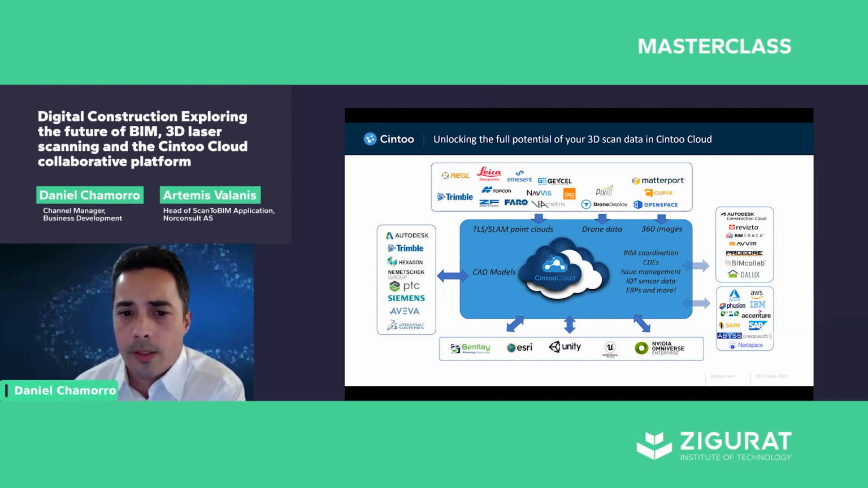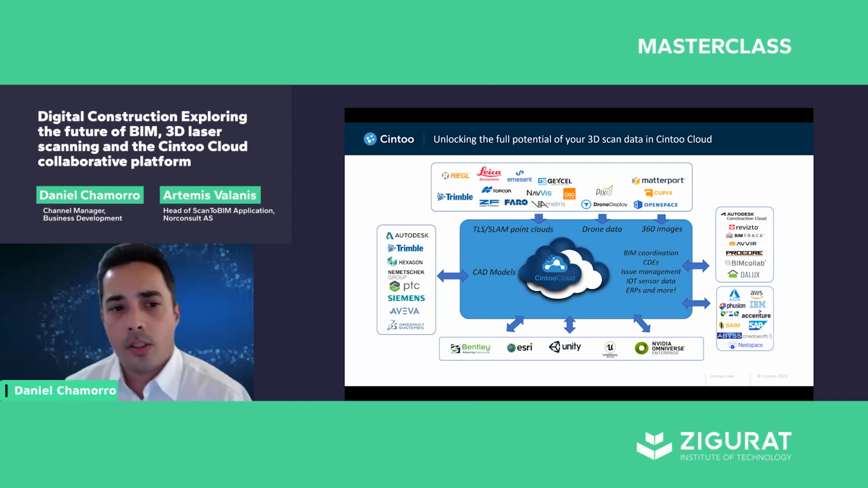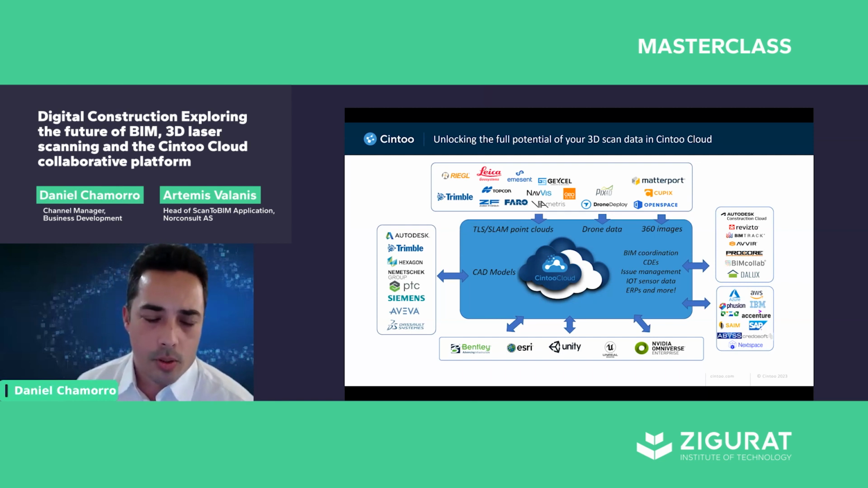Then on the right, you see the various BIM coordination tools. There is Autodesk Construction Cloud, and many other suppliers in the market. And then there are other platforms that we closely collaborate with to make sure that you can get the most of your data. On the bottom, you see various other platforms or platforms as a service, like NVIDIA Omniverse, and different software like Unity and Unreal, for which we also have different workflows to get Cintoo in. And on the left, the largest software suppliers that enable you to create different CAD models.